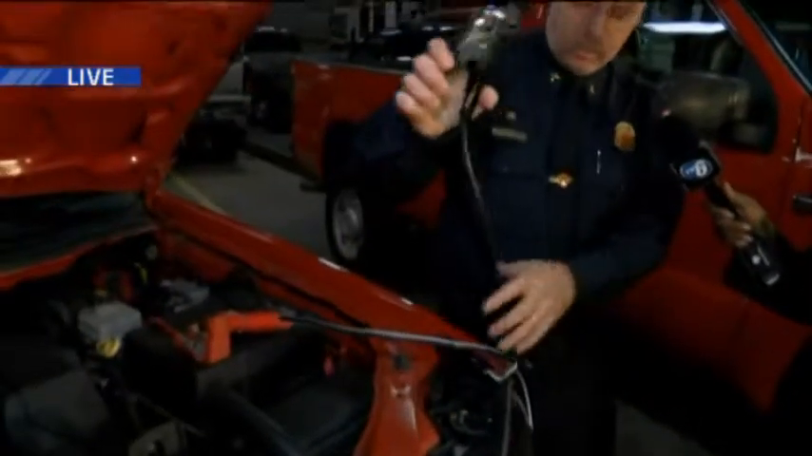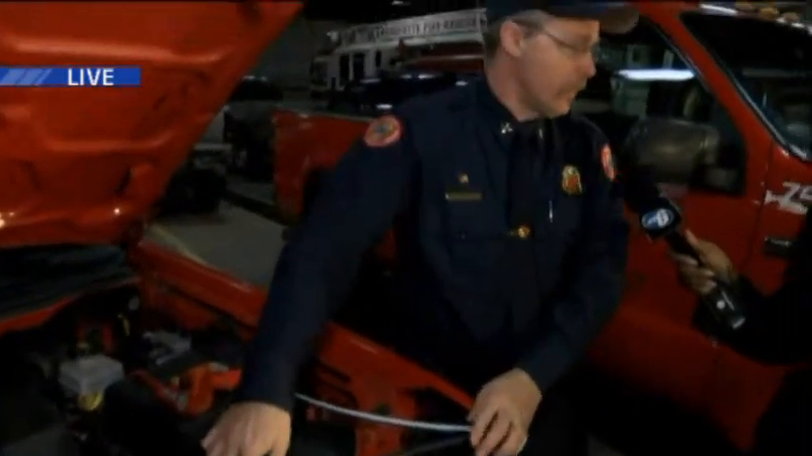Usually reverse order, which is taking the ground off of the metal bracket, and then just reversing the order, disconnecting the cables. Make sure your cables aren't getting within the fan that's turning. That can cause a problem.